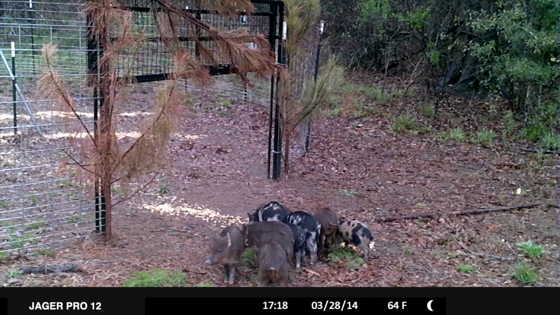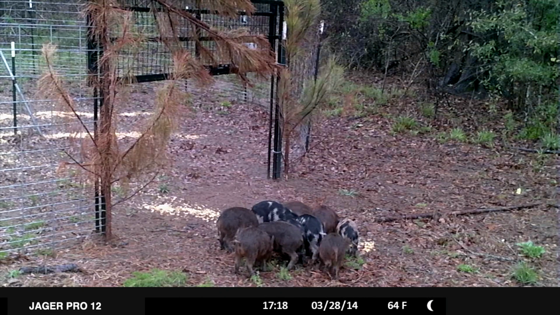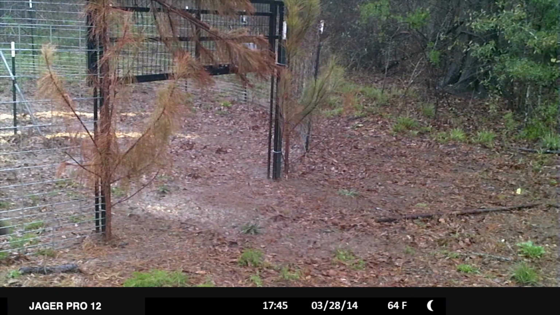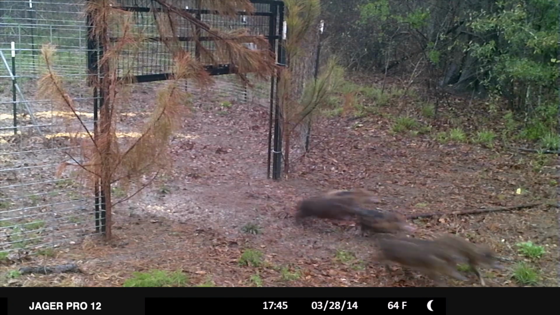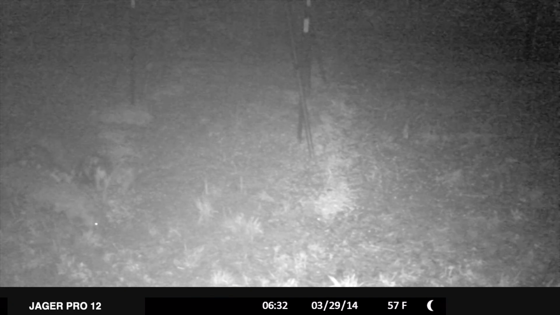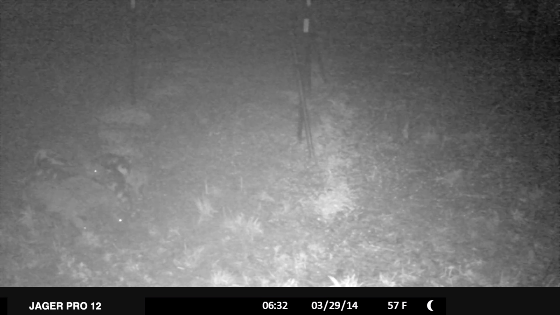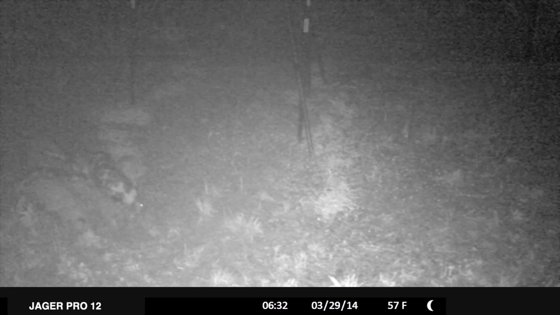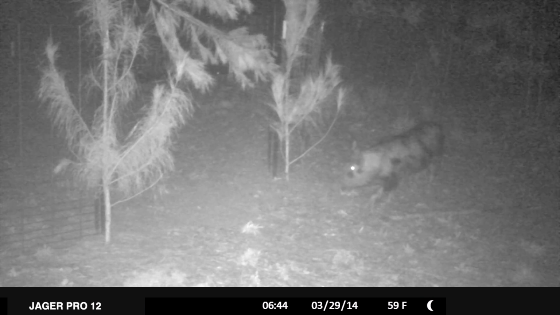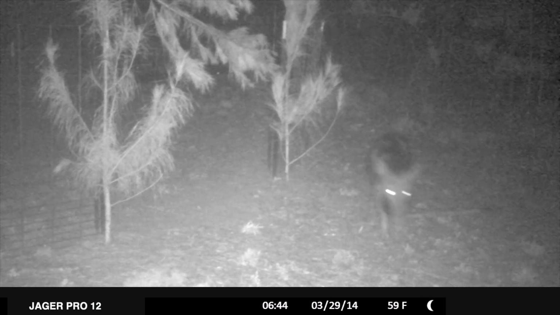All 10 piglets arrive at 1718 on the 28th and begin feeding outside the right gate. They feed alone for 25 minutes and depart the right gate at 1745 when it began to rain. The piglets arrive at dusk alone the next morning, but this time they enter the trap enclosure through the left gate. Their mother cautiously approaches the right gate a few minutes later and vocalizes her disapproval of the situation.